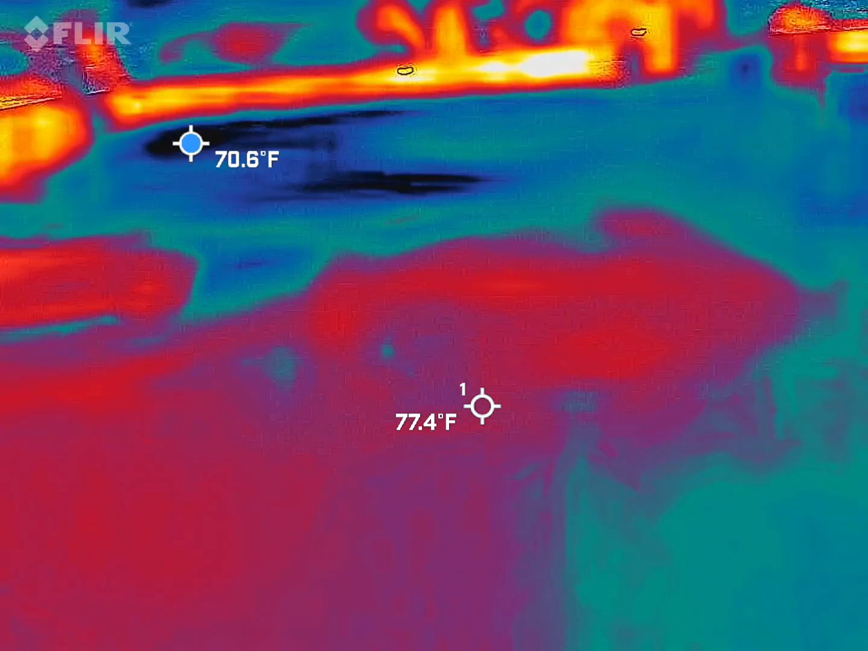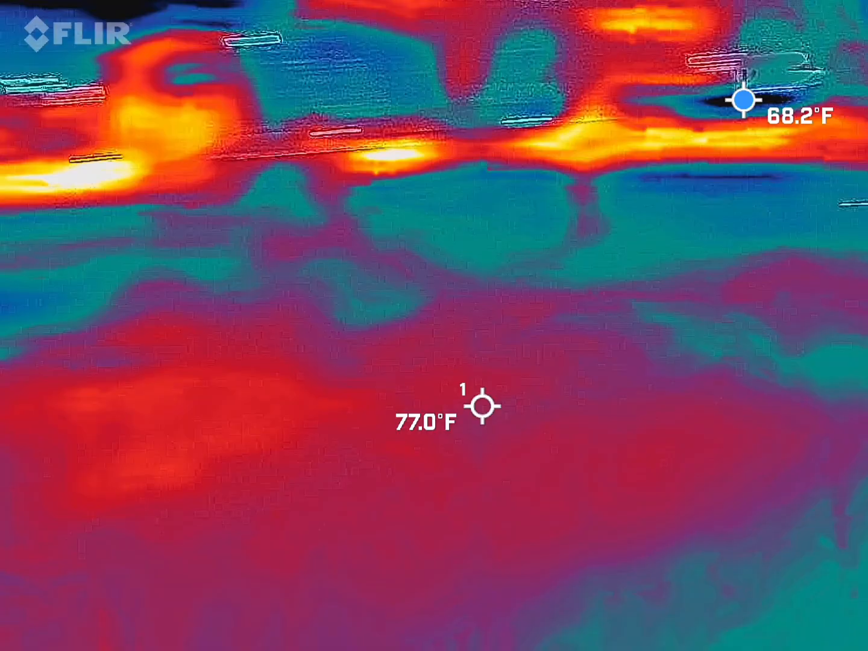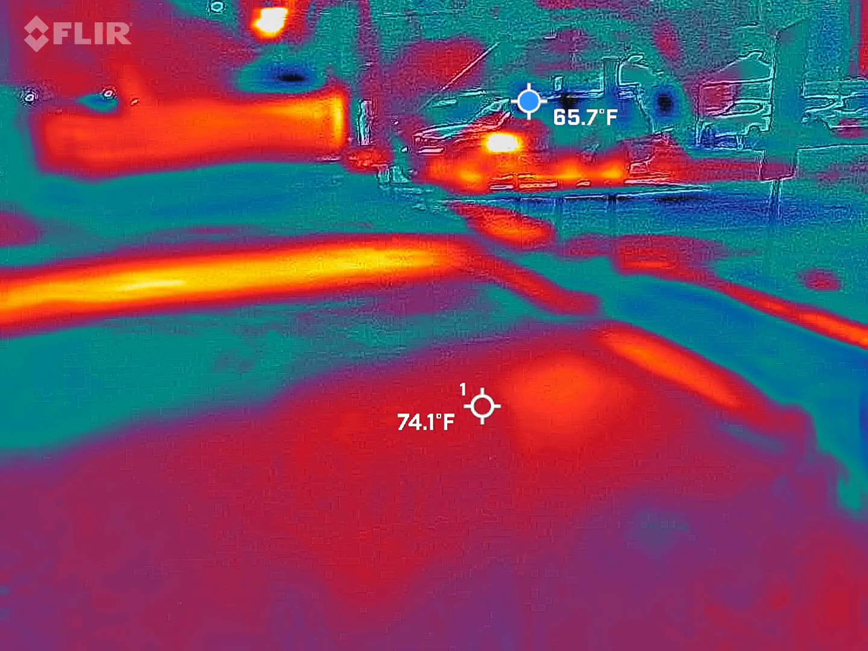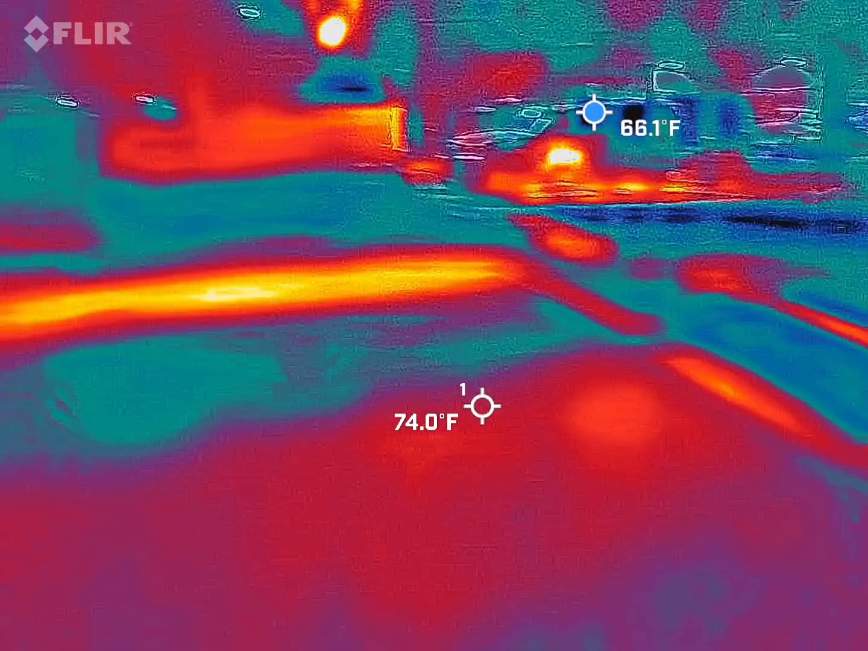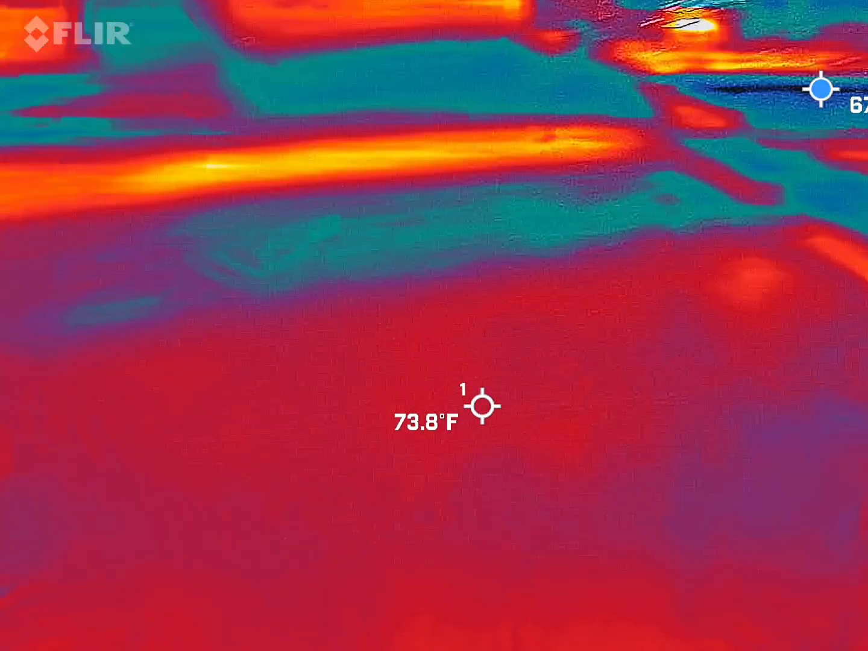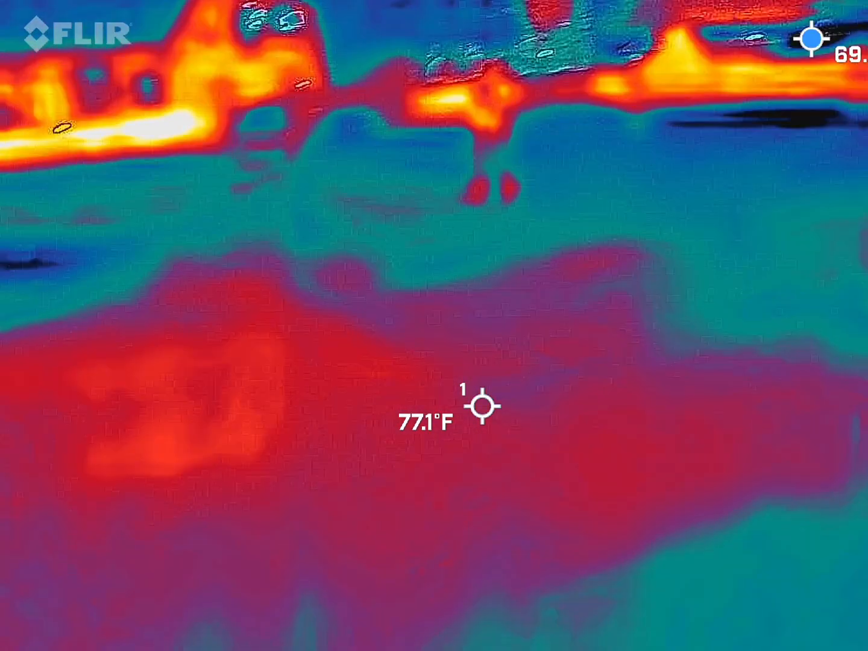Any temperature changes? No, all the asphalt, the markers are cooler than everything else, and the rocks. Nothing's in the air.